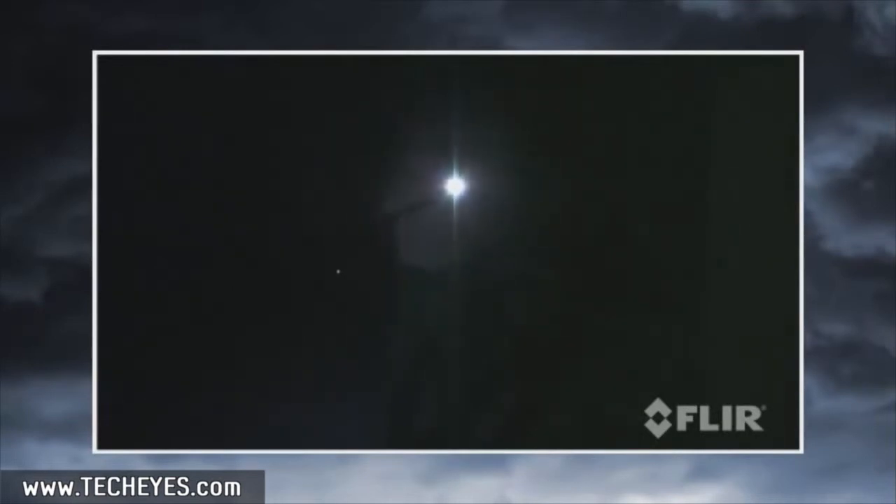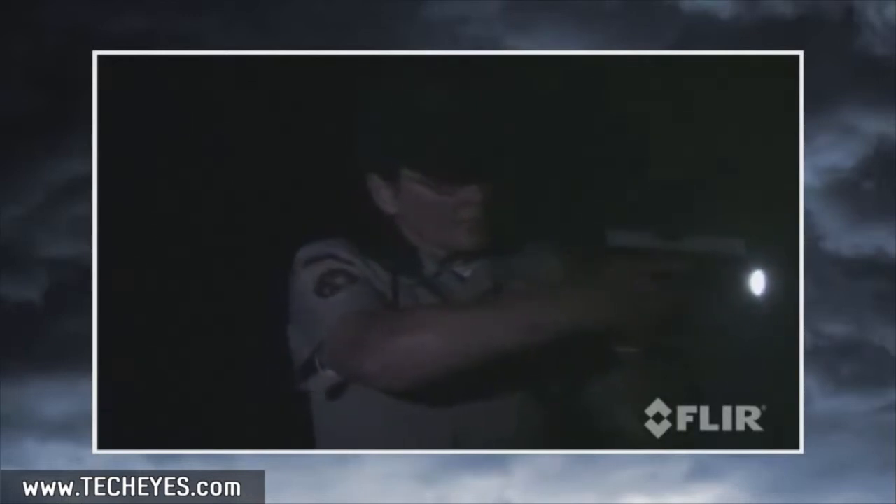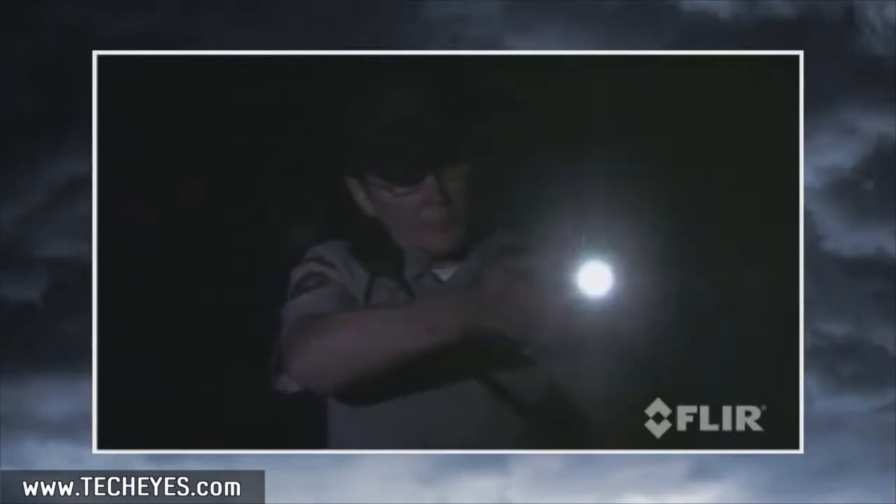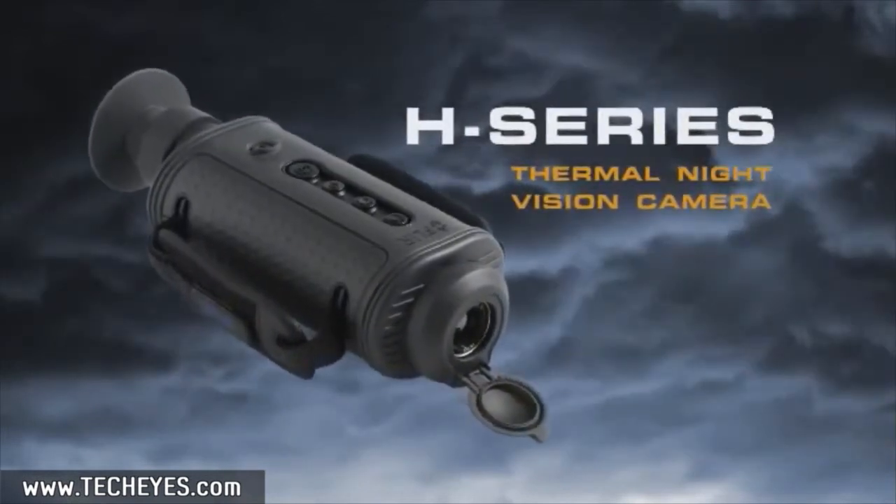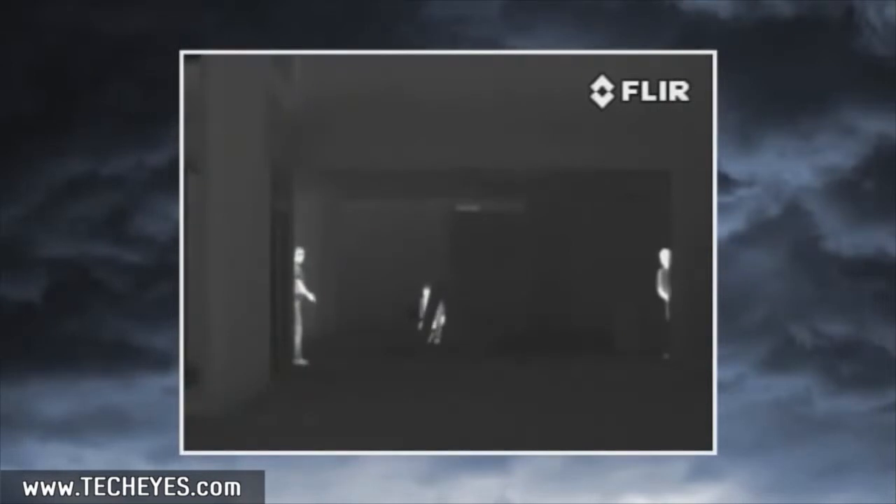This scenario is very real and very dangerous. Is the suspect in the alley or down the street? Do you keep looking or call for backup? You don't know because you can't see. Now you can. FLIR's 8 series of thermal night vision cameras change the balance of power on the streets, giving you the tactical advantage you need in situations just like this.